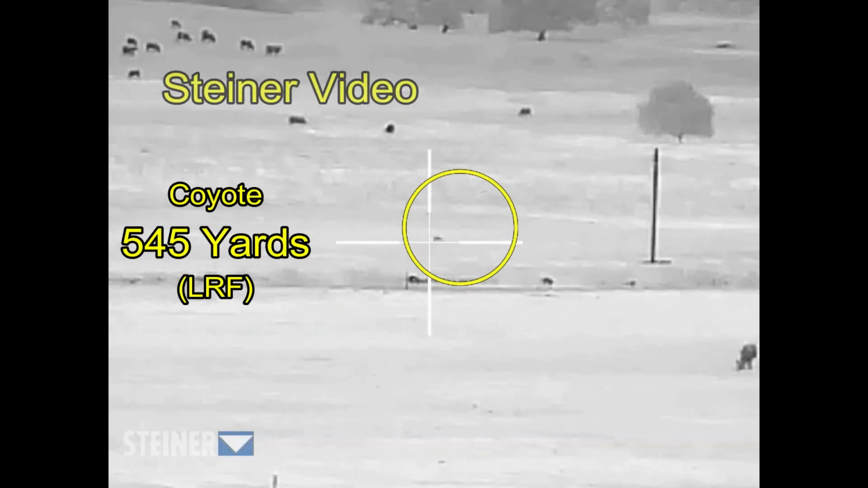Carpicanus, it is just before sundown and I'm watching coyotes out in the pastures at various distances. This one's out there at 545 yards.